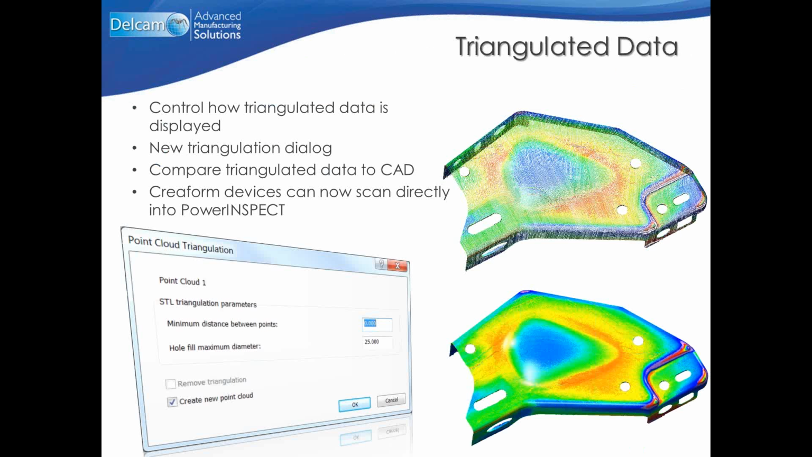Now the other thing is that a fantastic new feature has been added in PowerINSPECT 2015, and it is the ability to triangulate point clouds. This is a big advantage when, for example, you want to reverse engineer a model, and moreover, with this new ability, the Cuneiform device is now fully supported, as we can scan directly into PowerINSPECT.